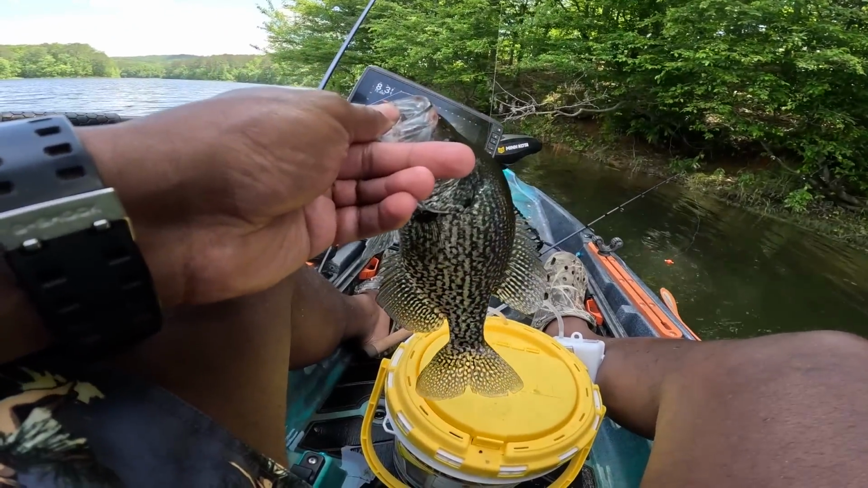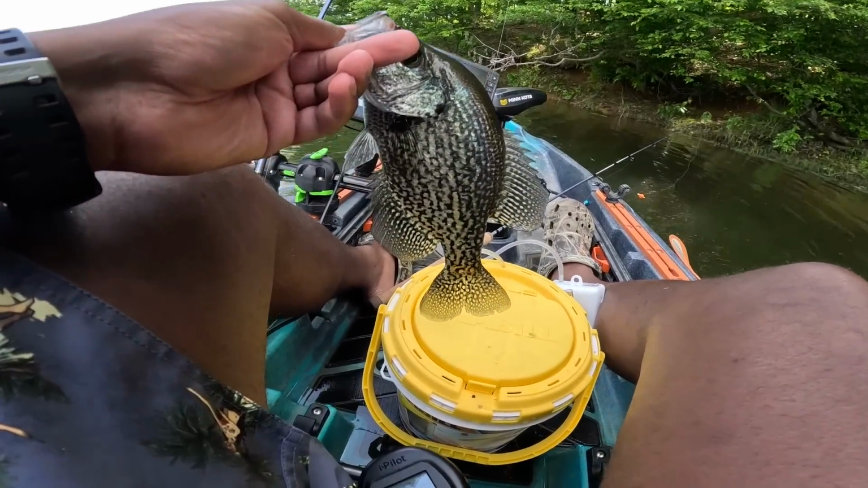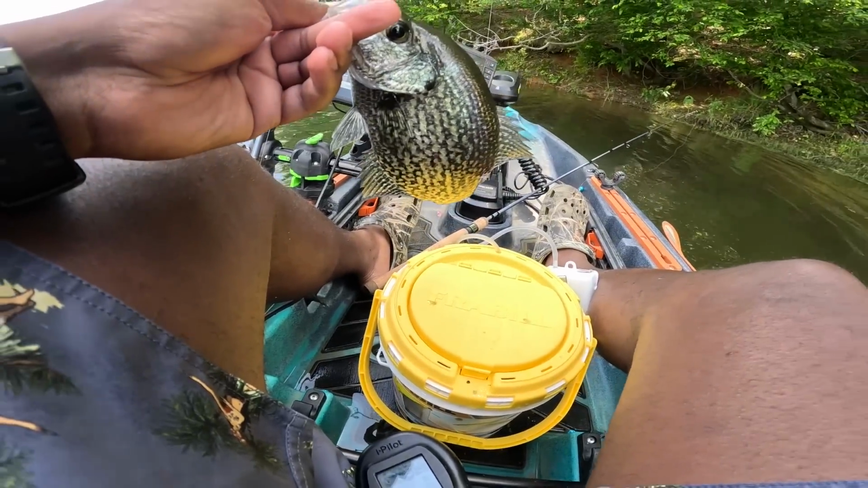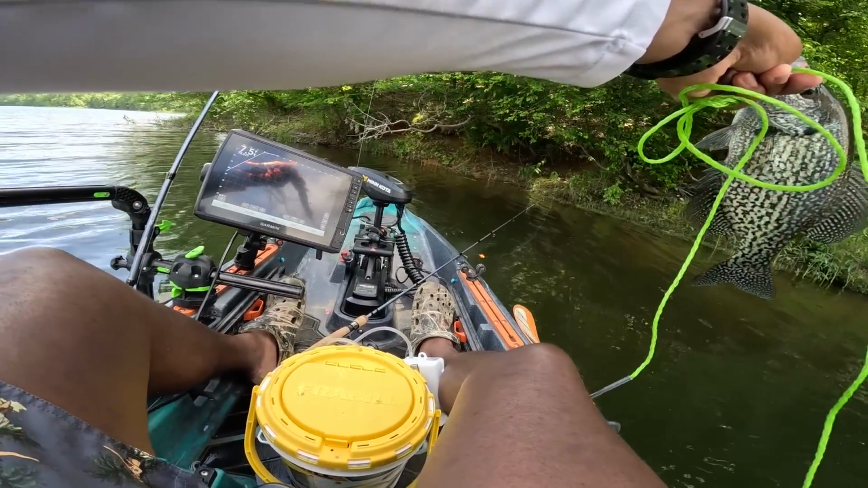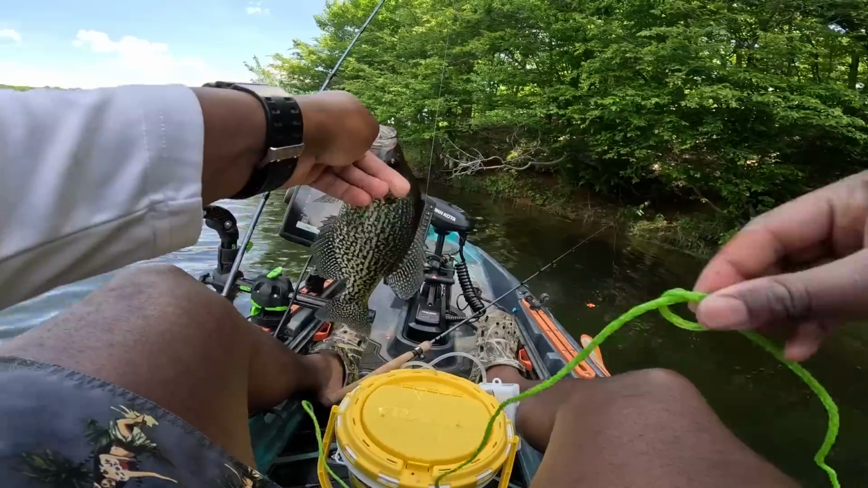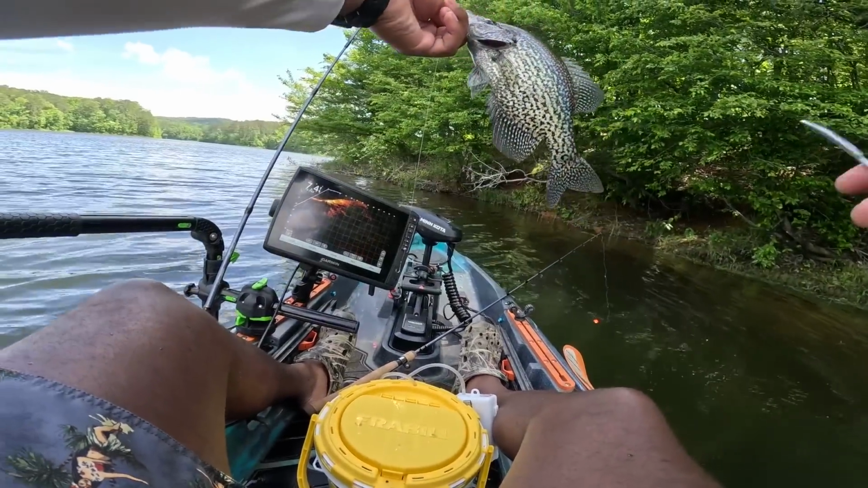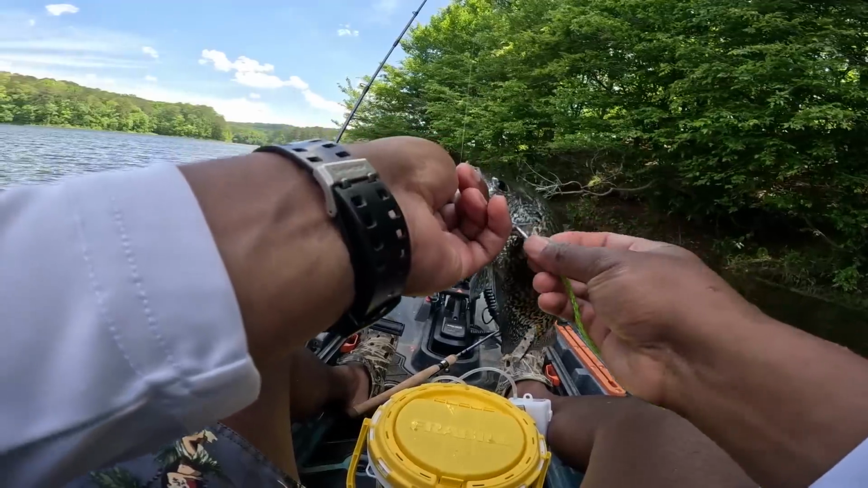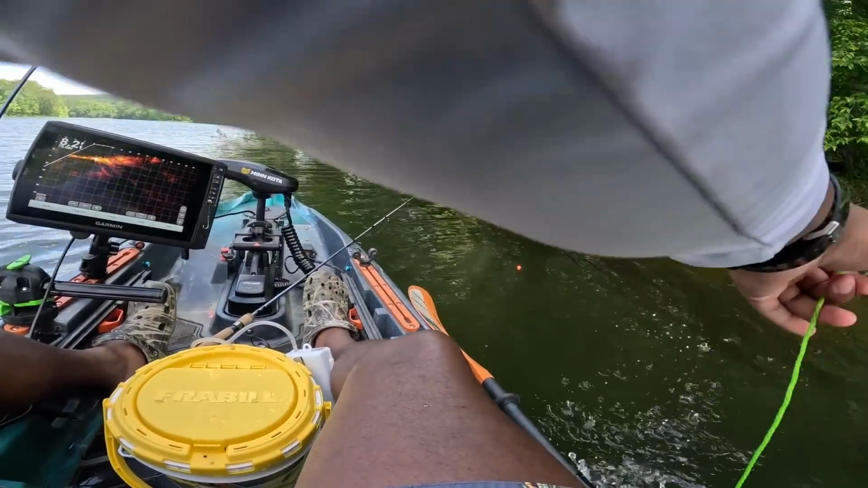Alright, there's another one. I feel like that was a lesson learned, as far as moving and being able to follow the school, as people say. When I first got out here, they were up against the brush. I made a couple casts, caught one, then they moved, and then I got snagged up a couple times, so I'm sure that probably had something to do with it as well. And then I made some casts out in the middle where I see them on Livescope, and bobber goes down.